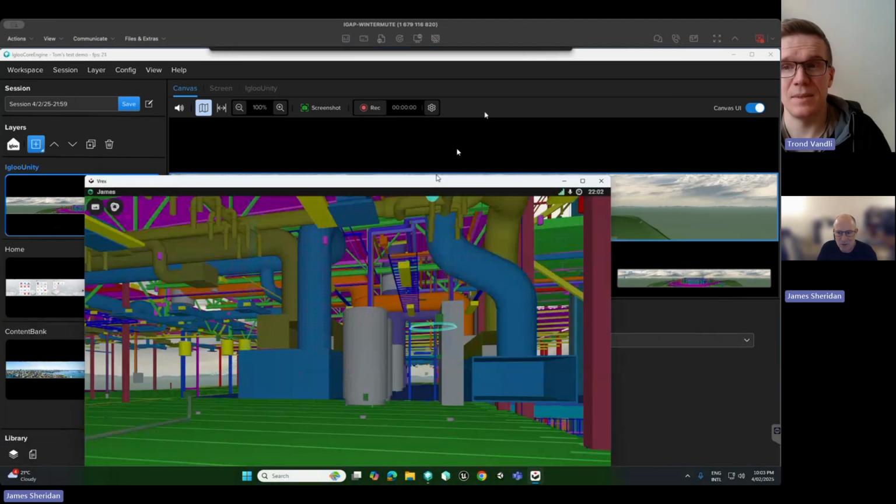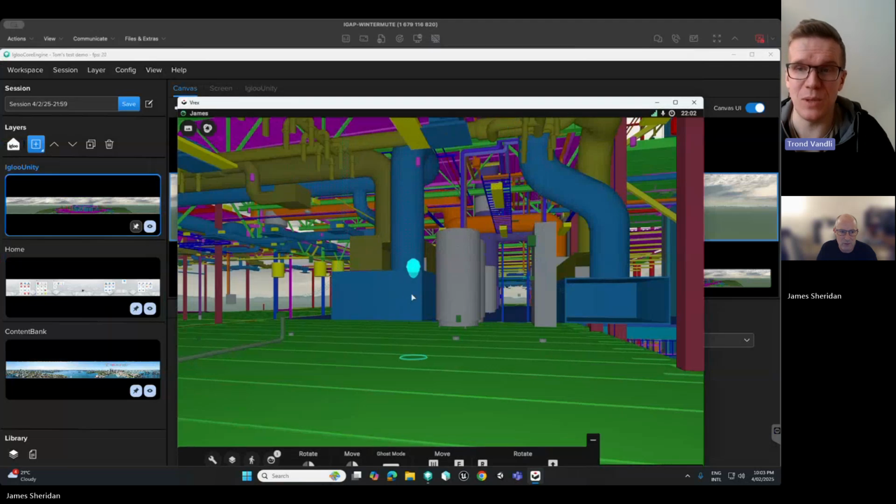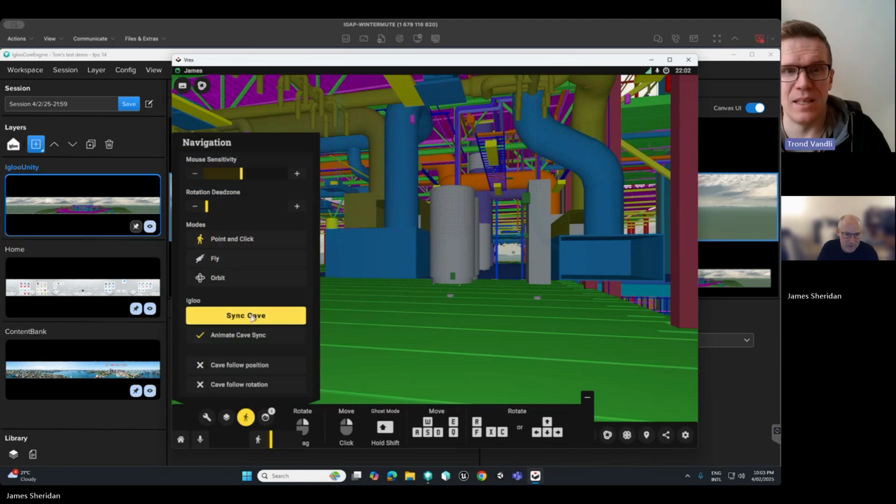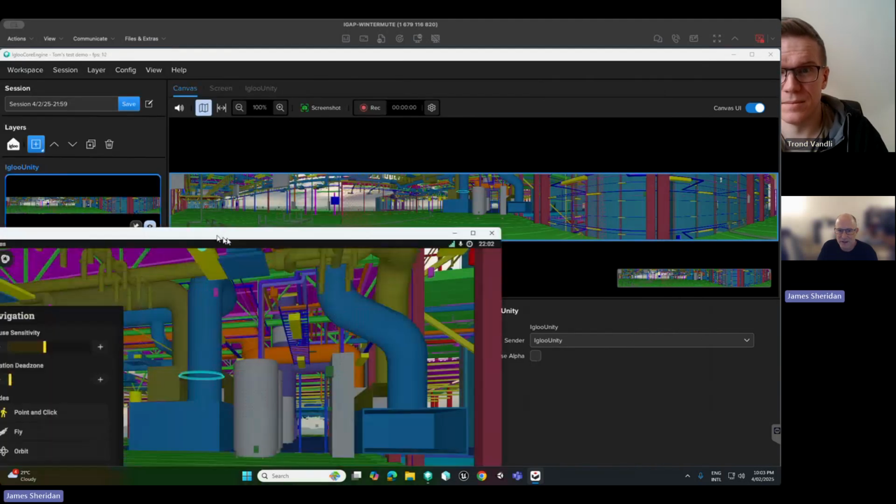So the one controlling the cave needs to use the cave computer to allocate the cave location. What you would do now, if this is the cave solution, is go into the navigational mode. And then how do I do that? It's the first. There we go. And you just do sync cave. If this is now running on the actual cave, this will be synced into the cave. Cool. That's the cave view there.